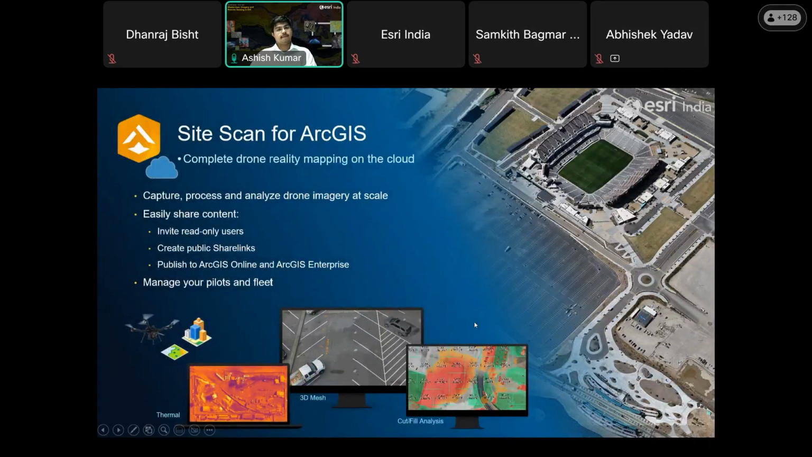There are two applications which you get in the ArcGIS ecosystem, called SiteScan for ArcGIS and Drone to Map for ArcGIS. Imagine you are a site engineer managing a very large site where situation and conditions change on a daily basis. What you need to do is inspect and analyze those situations and conditions of your project.